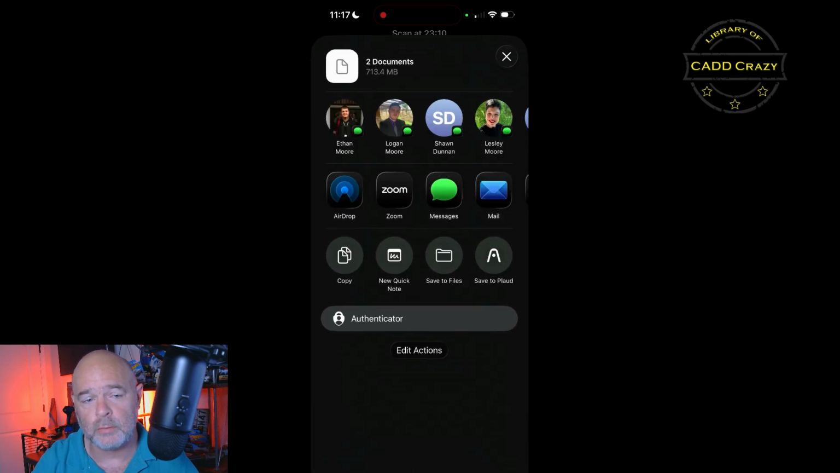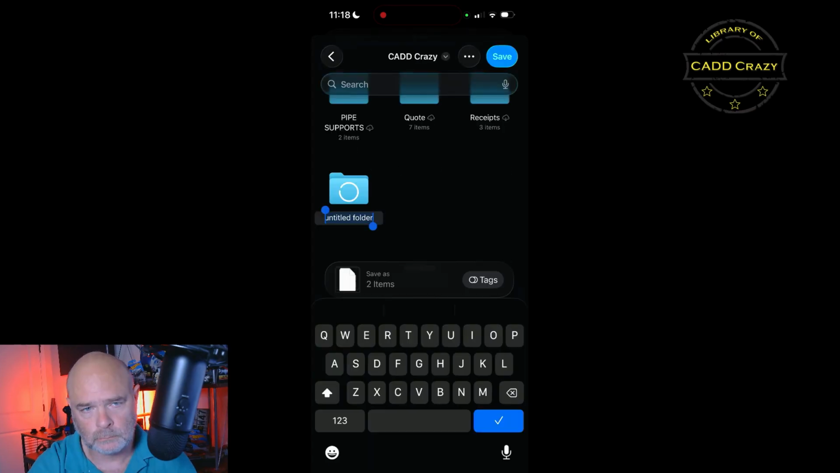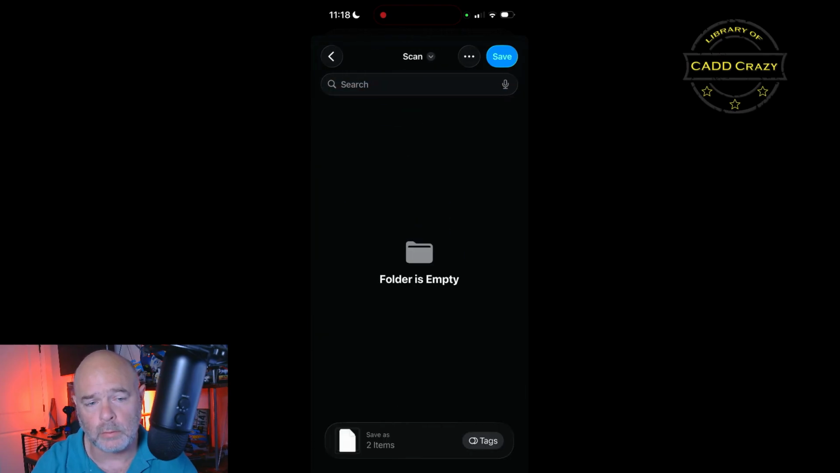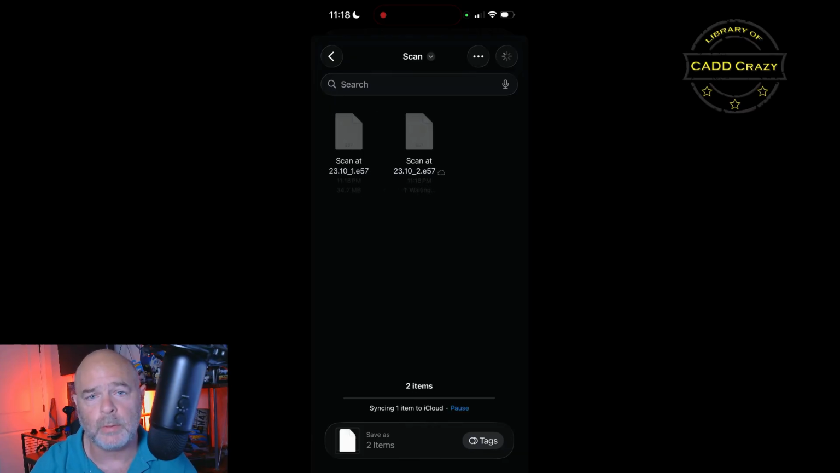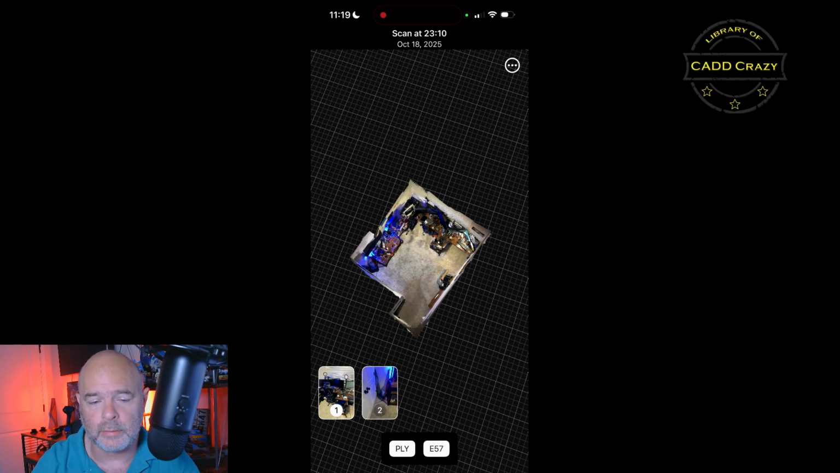We can send it to someone if we wanted to, or save it to, in this case, my iCloud, and we're going to create a folder there. So we're going to save it under CAD Crazy. We're going to create a folder called Scan, and then save the scans there. You just hit save at the top. It'll start uploading it to iCloud. And now you can see that we have 2 scans on the iCloud.